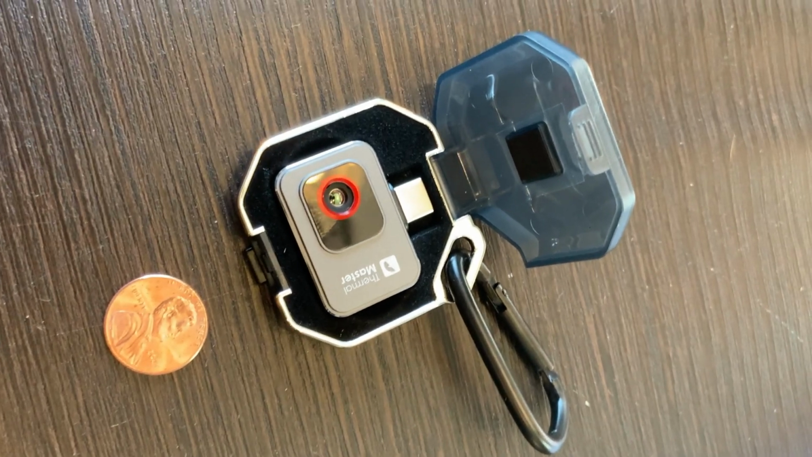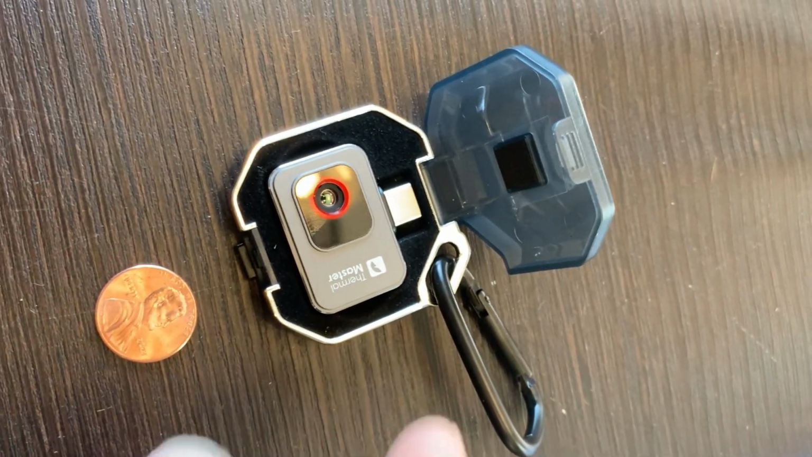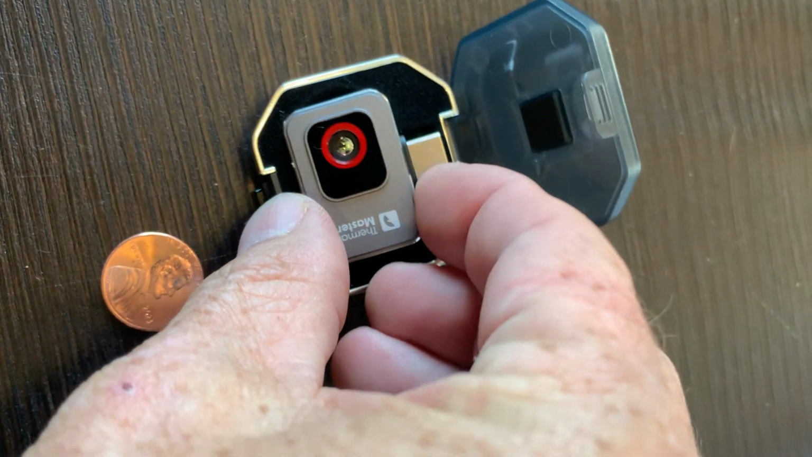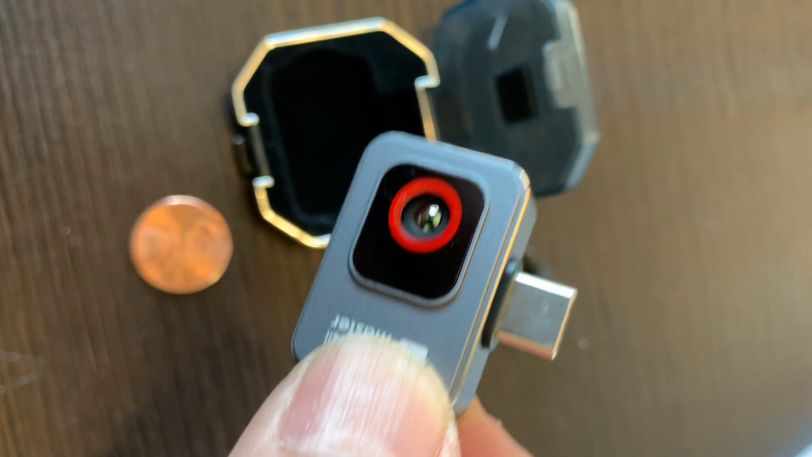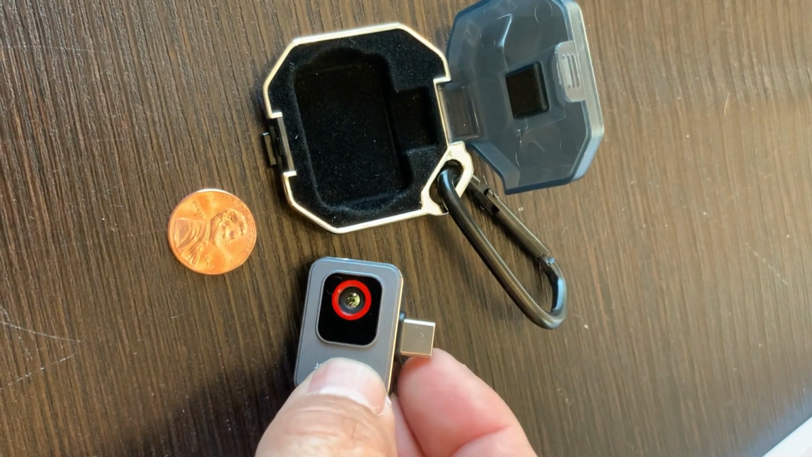I am going to pull a penny out of my pocket and set it next to it so you can get an idea how big it is. I mean, we're talking about a thermal camera that is the size of 2 cents laying next to each other.